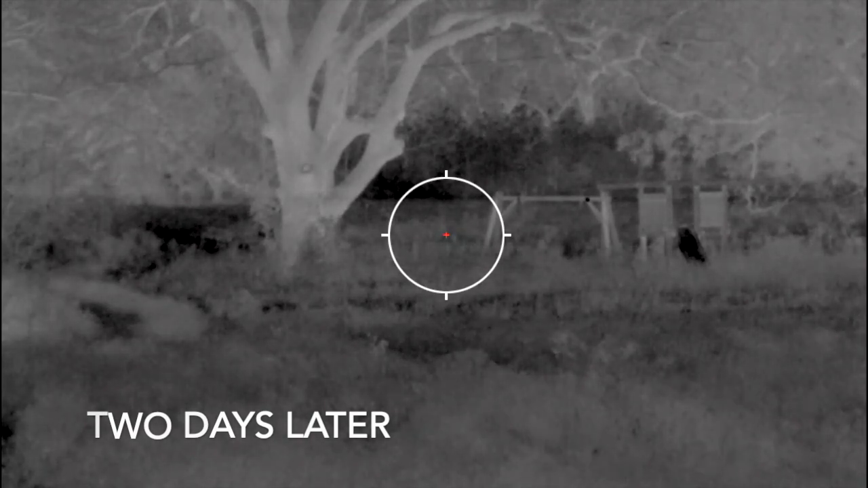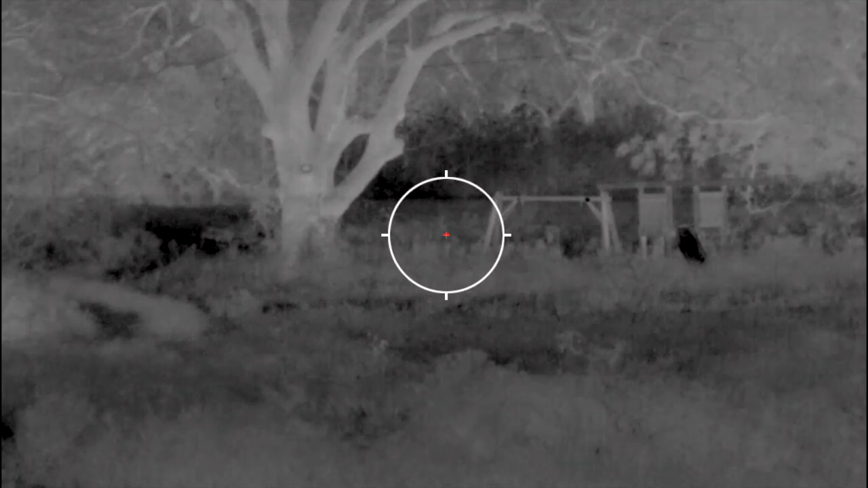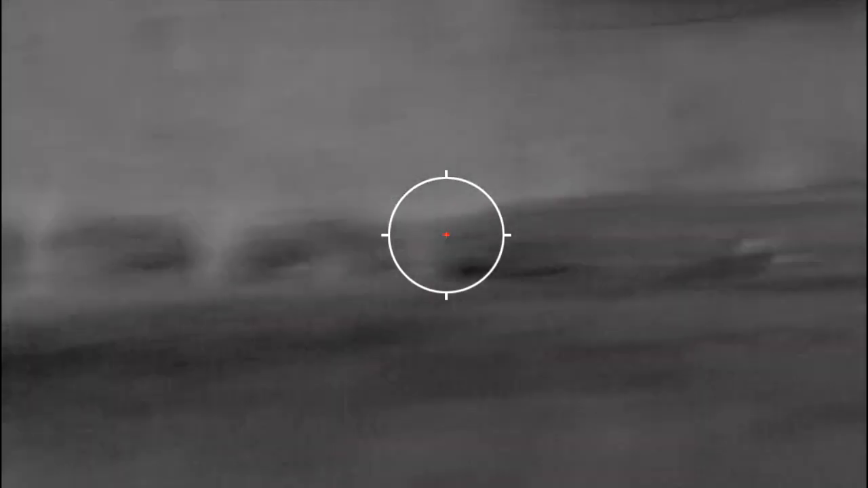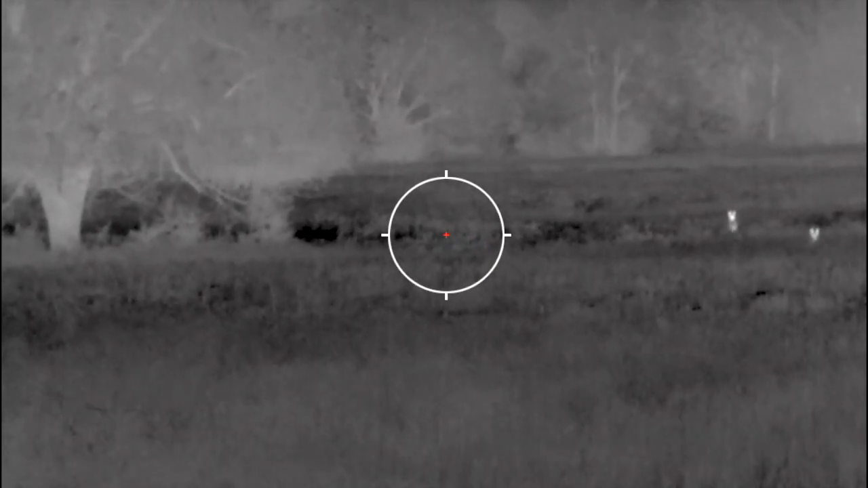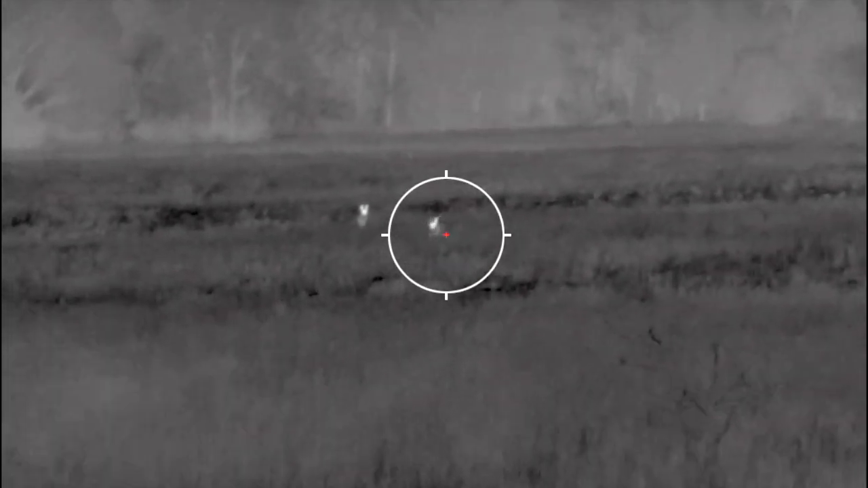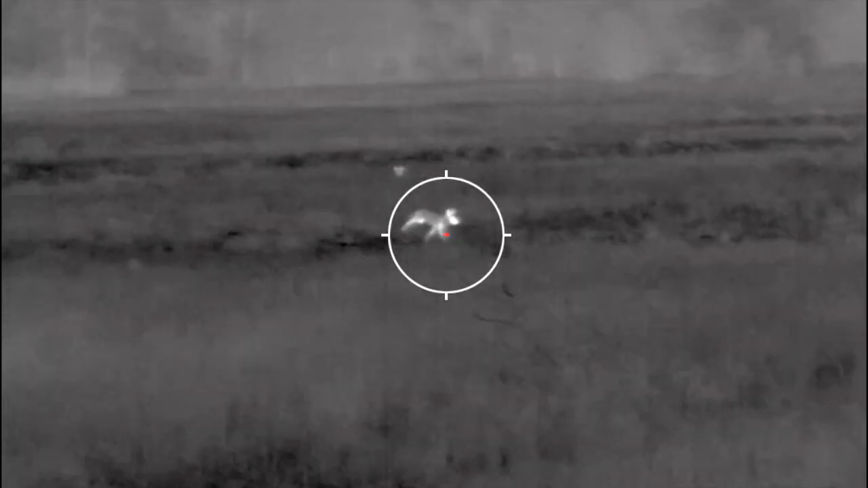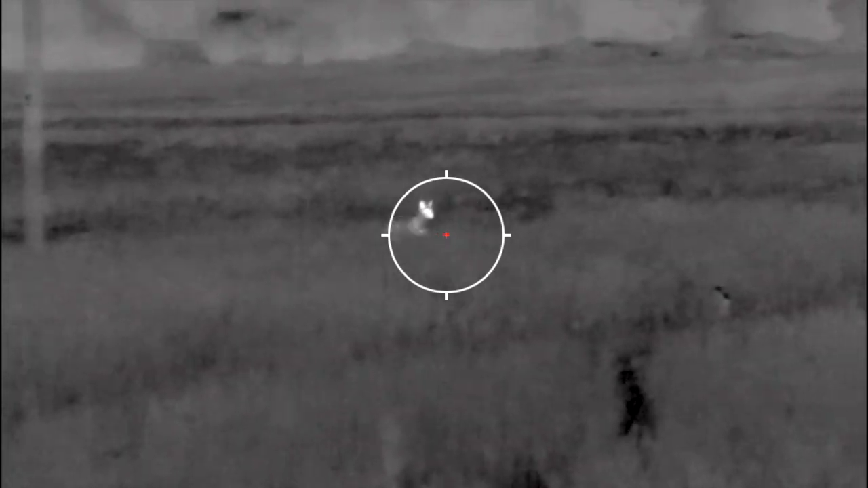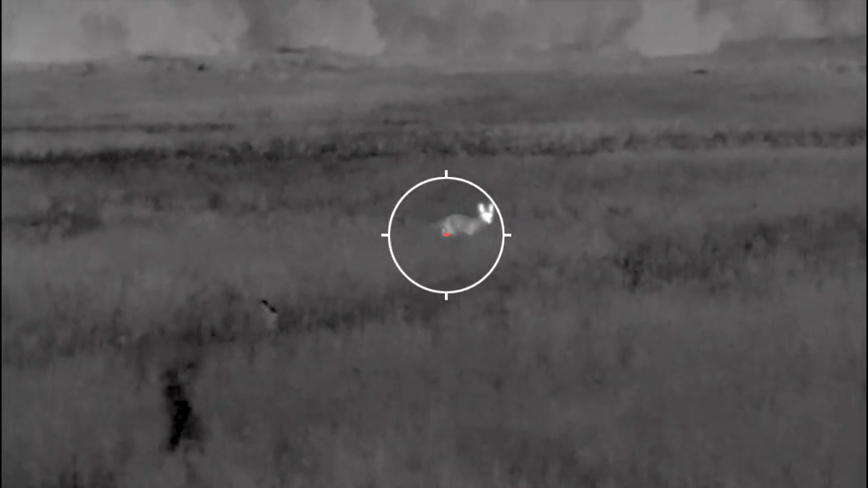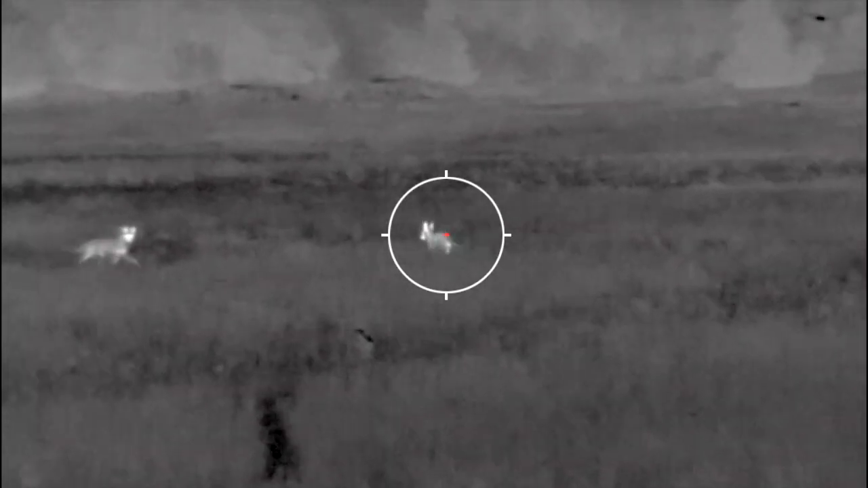See it out there? You see him coming? 1 o'clock. I'm gonna take this front one. Woo!